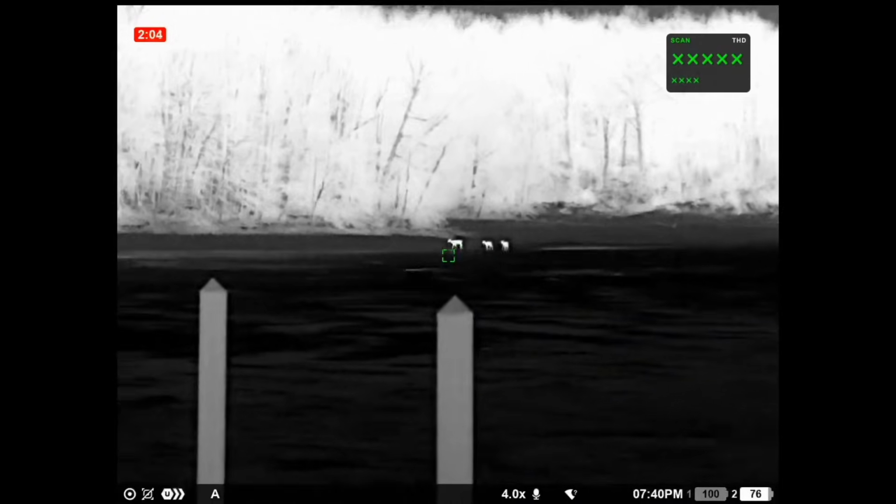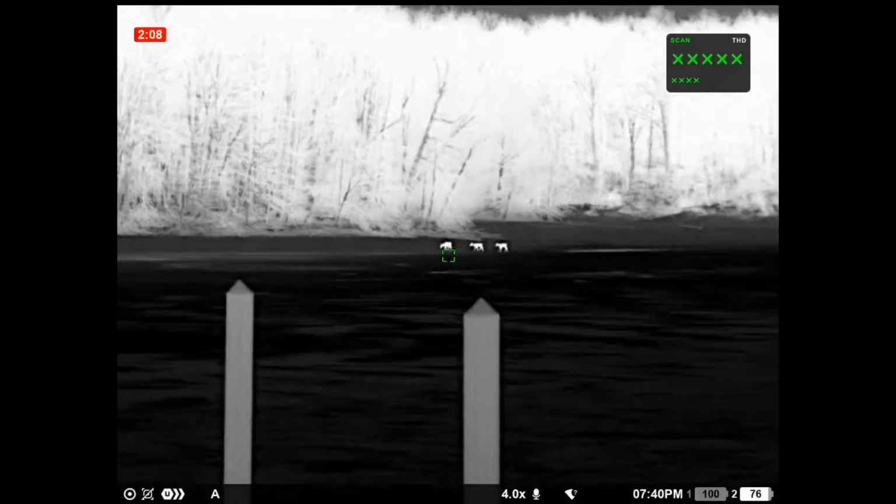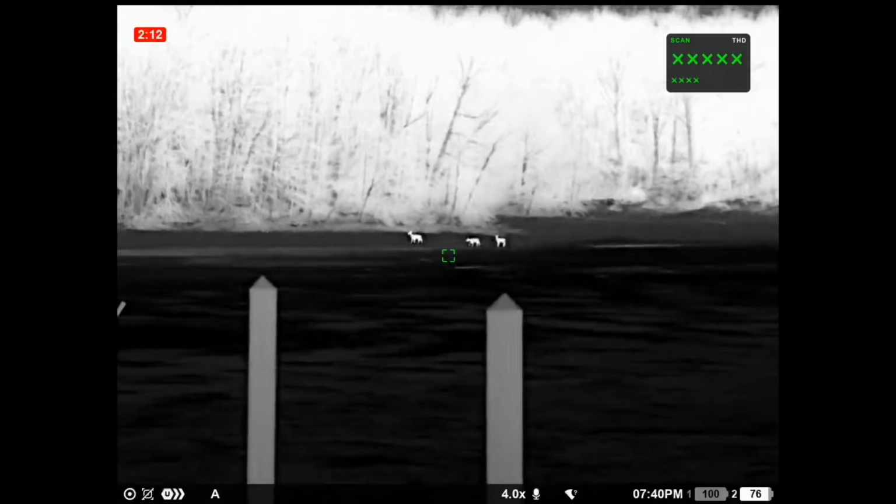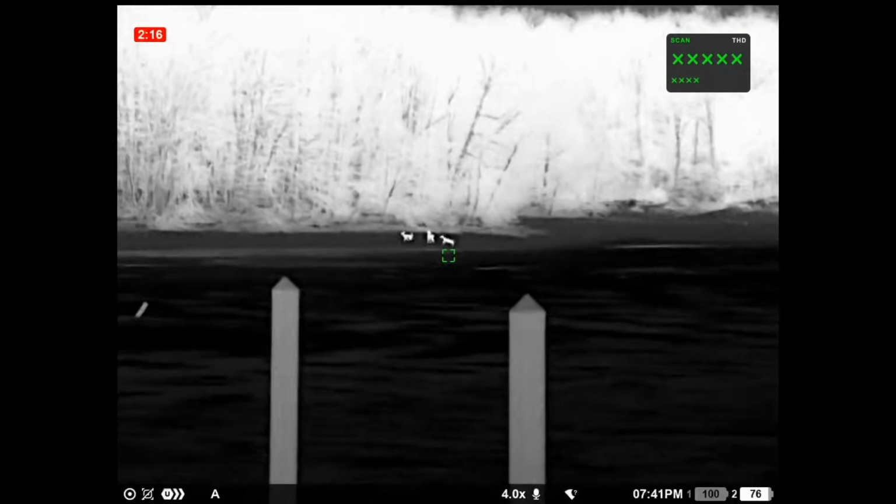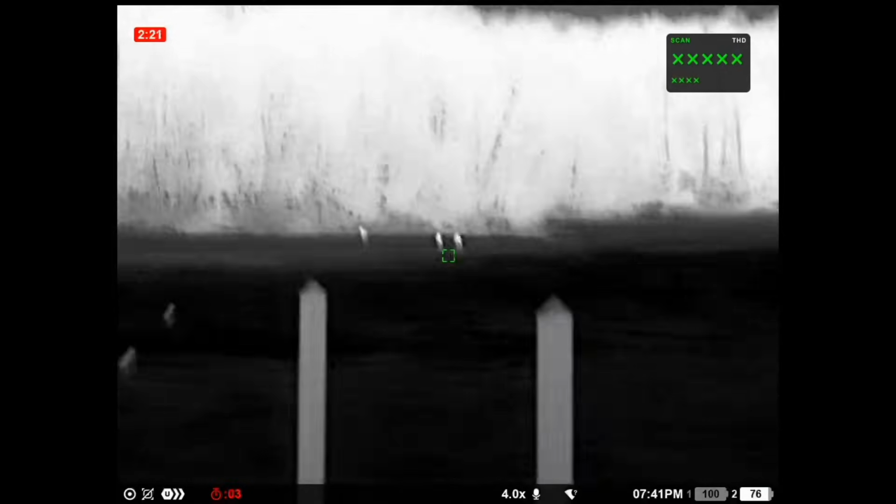The shoreline is right there. There you go. Oh, she jumped. There we go. Jump over. The ice might be breaking a little bit. Yay, you made it. All right.